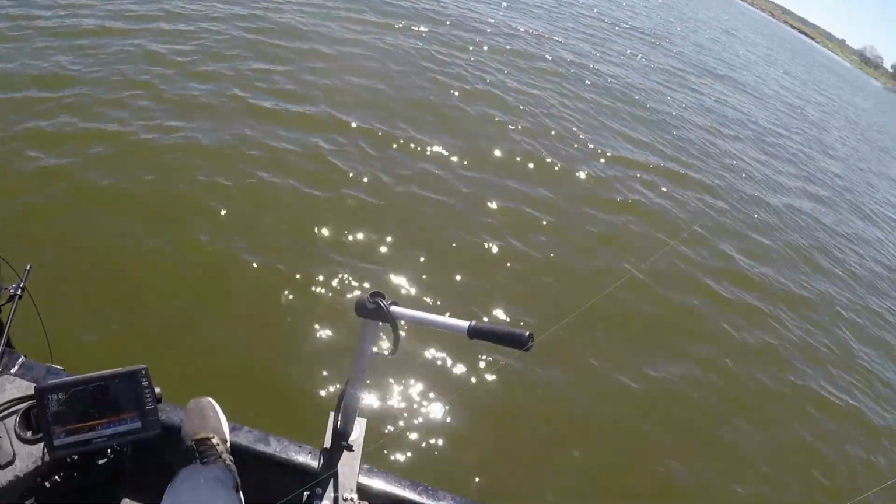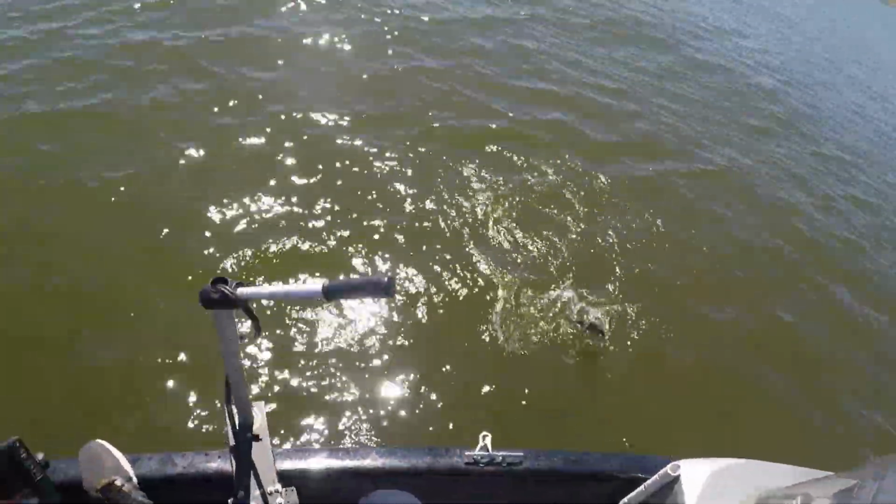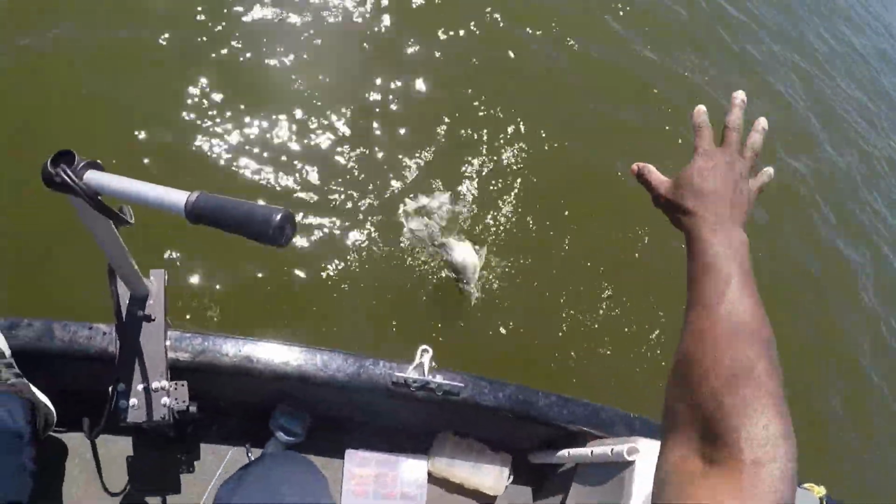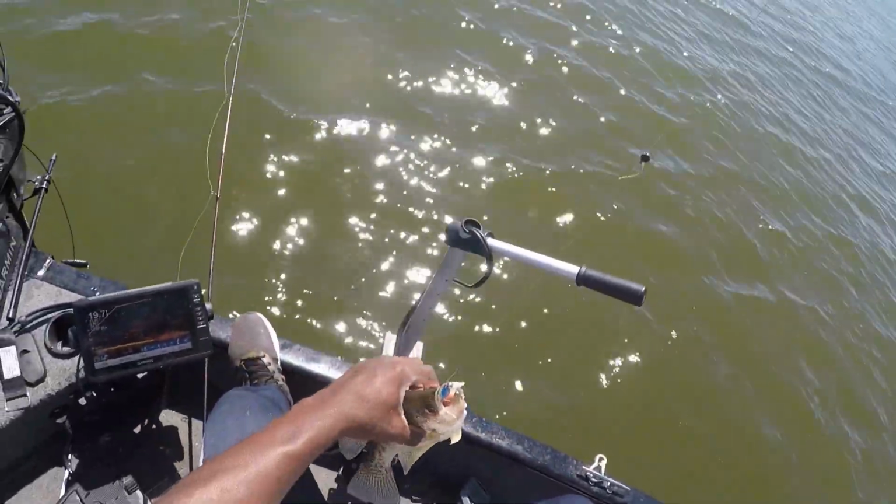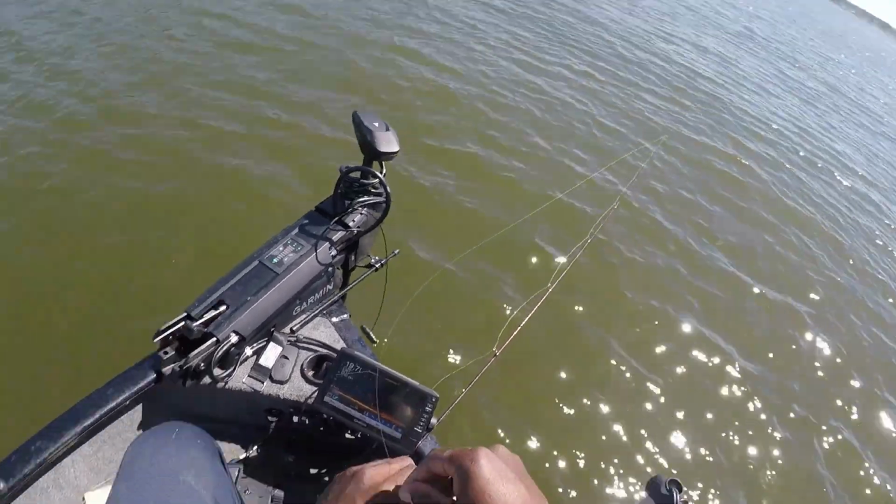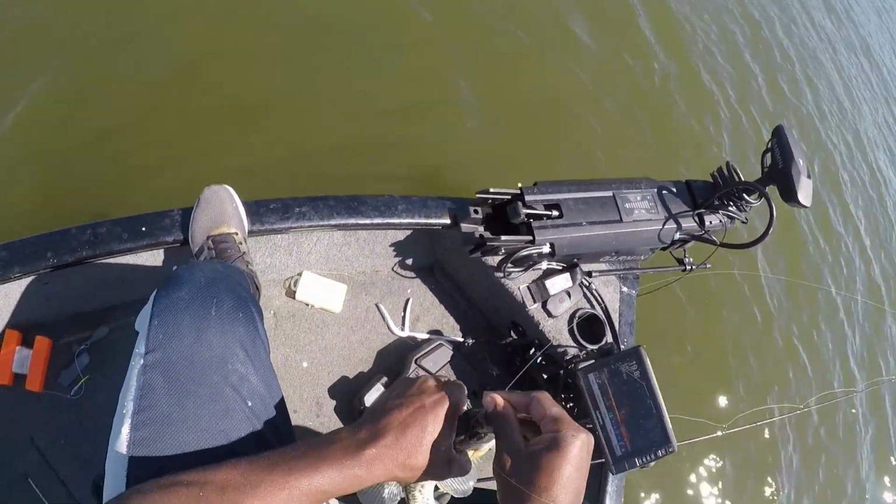So that's my advice with this Livescope. Help it get you in the strike zone, and then forget you got a Livescope. Fish it the regular way. That's a good black there. That's a good black there. We know they down there.